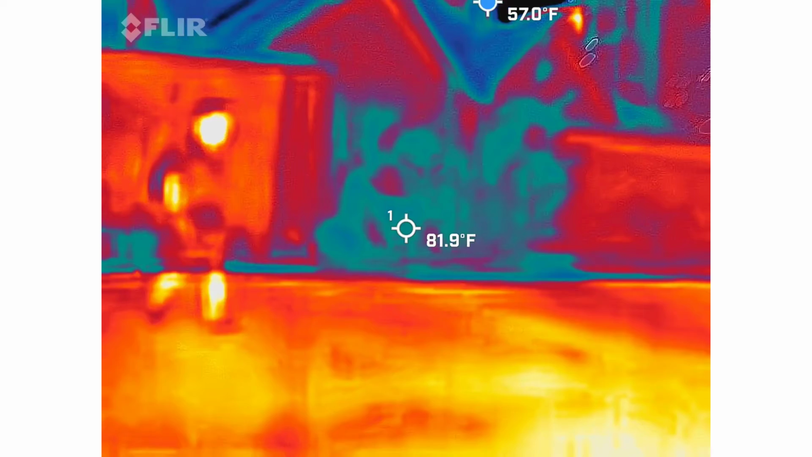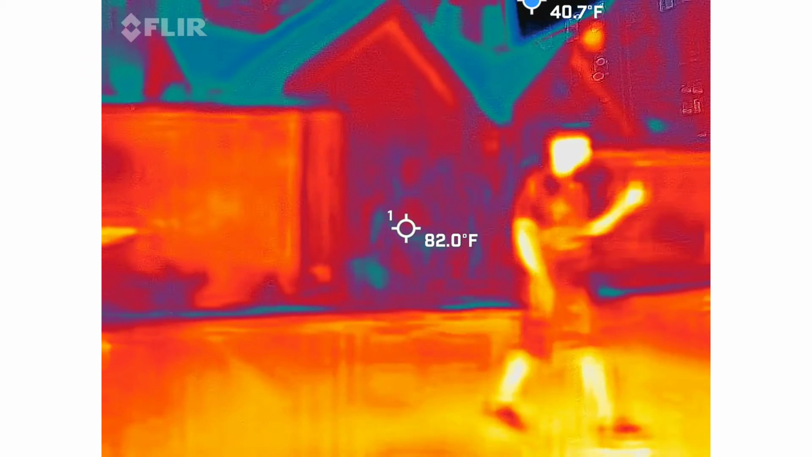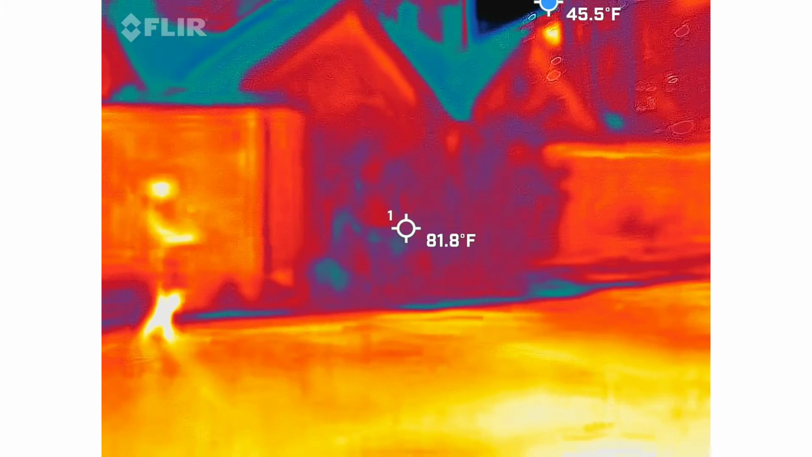Carol, just so you know, with your EMF meter, this is not a high EMF space.